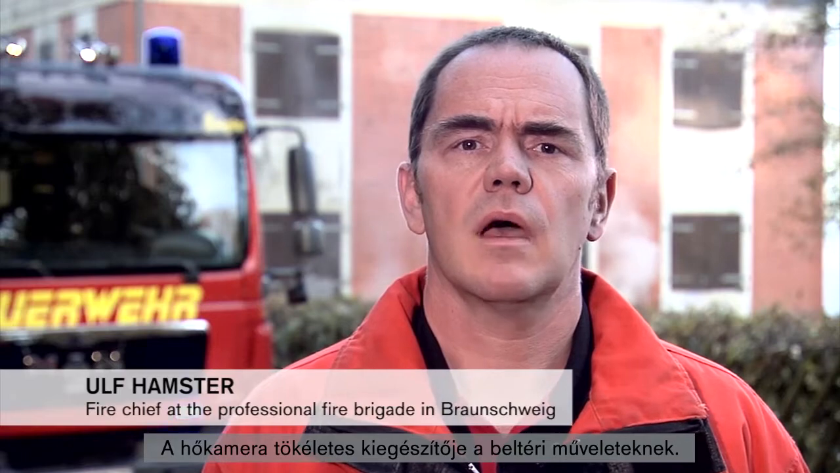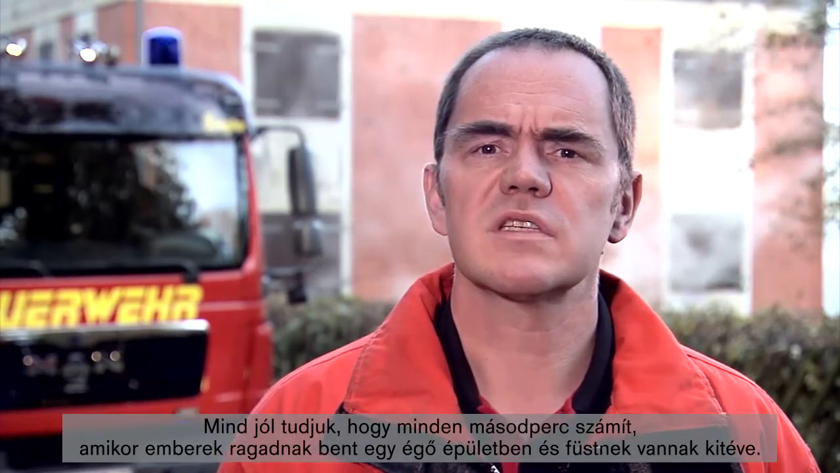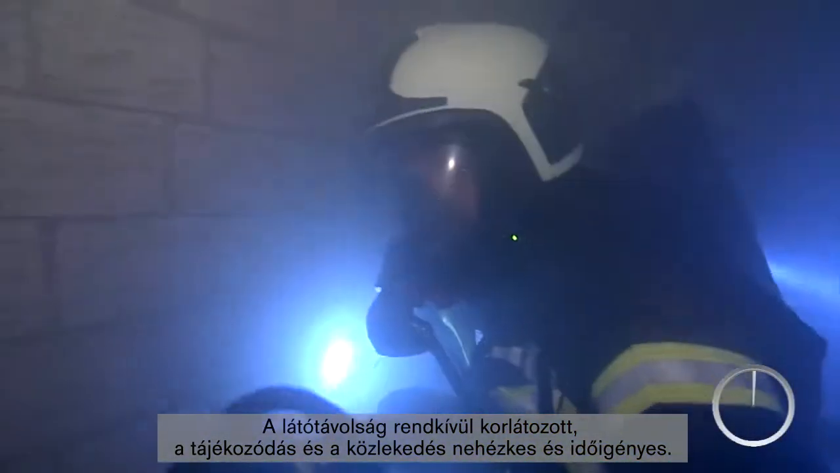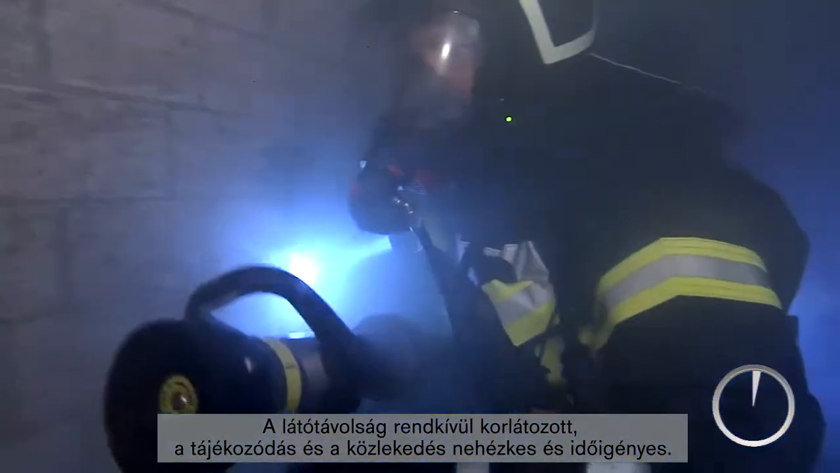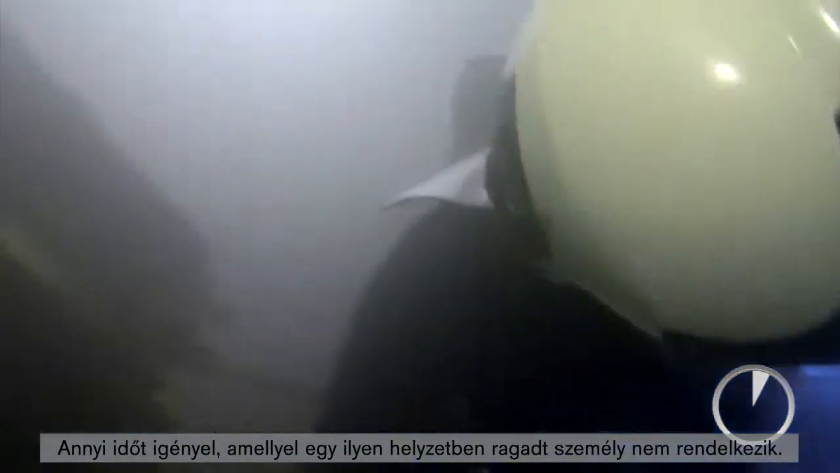The thermal imaging camera is perfect for indoor operations. The fire approach team can use it for orientation and safety in thick smoke. We know that every second counts when people are exposed to smoke from a fire inside a burning building. We set fire to a room in the training house you can see in the background. Visibility was extremely reduced, and orientation and mobility technically difficult and time-consuming. Time that a person trapped in this situation doesn't have.